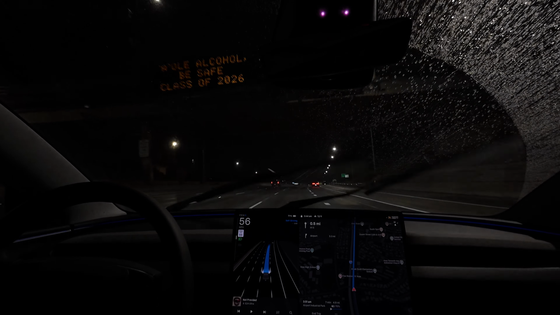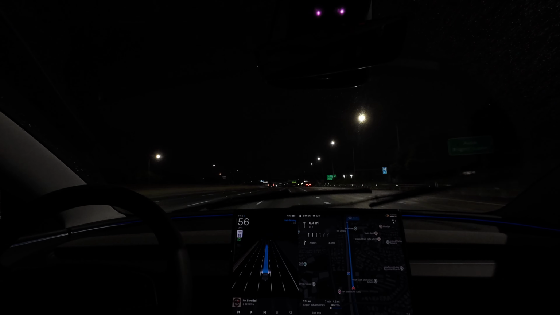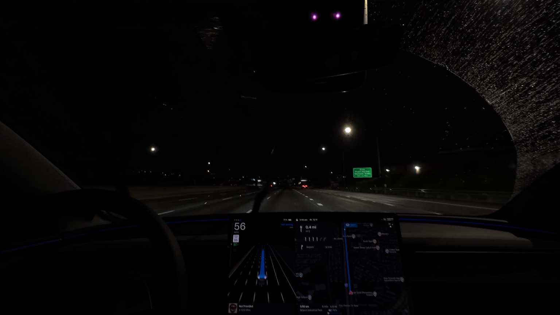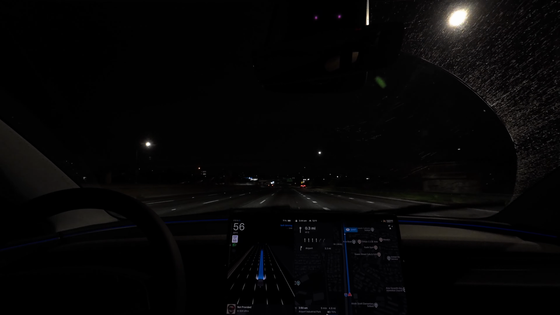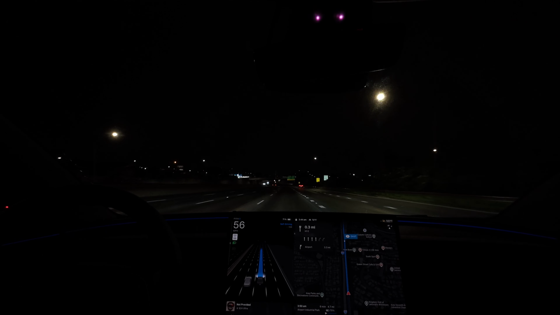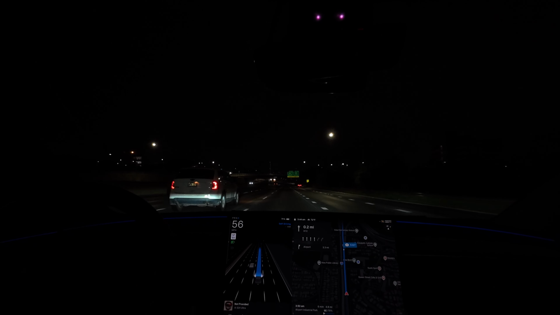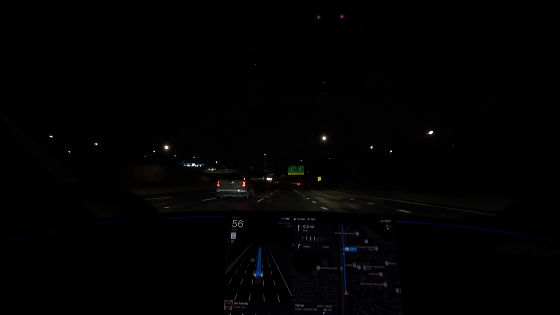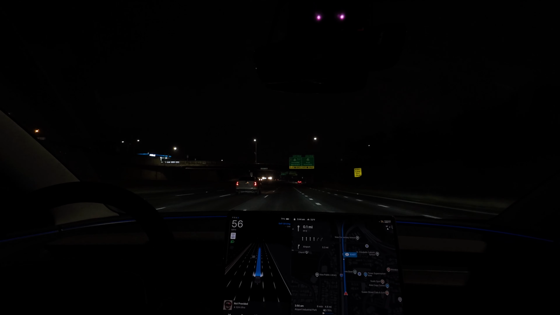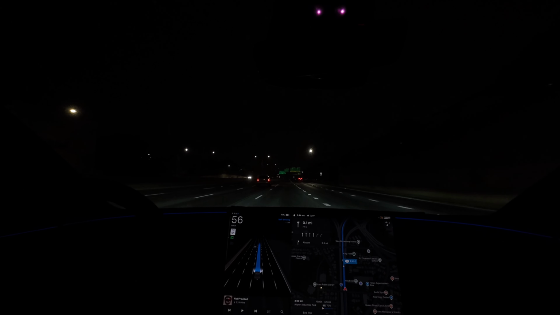But yeah, after that we took it home. I did full self-driving most of the way home. There were times when I had to intervene because it was following a semi-truck. By the time we left it was close to maybe 12:30, so there's a lot of trucks on the road during that time.